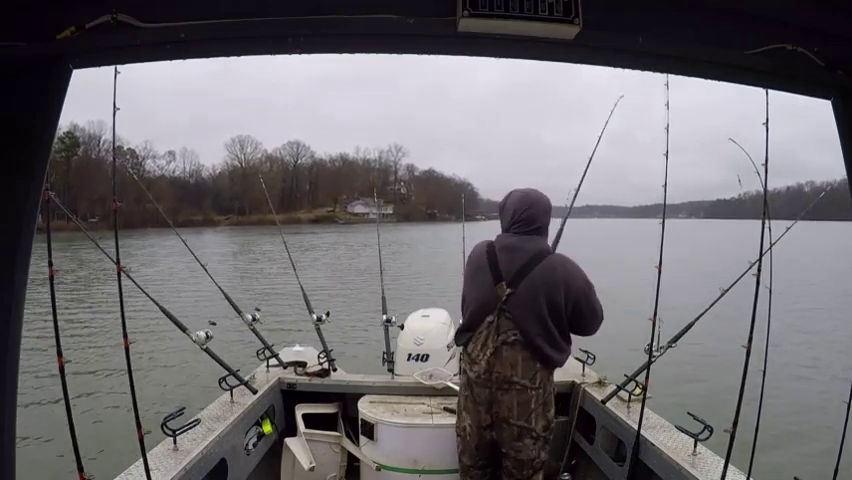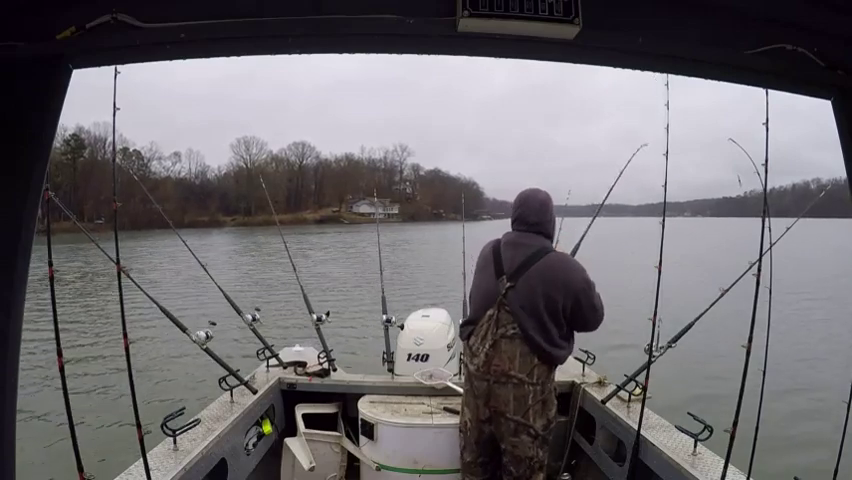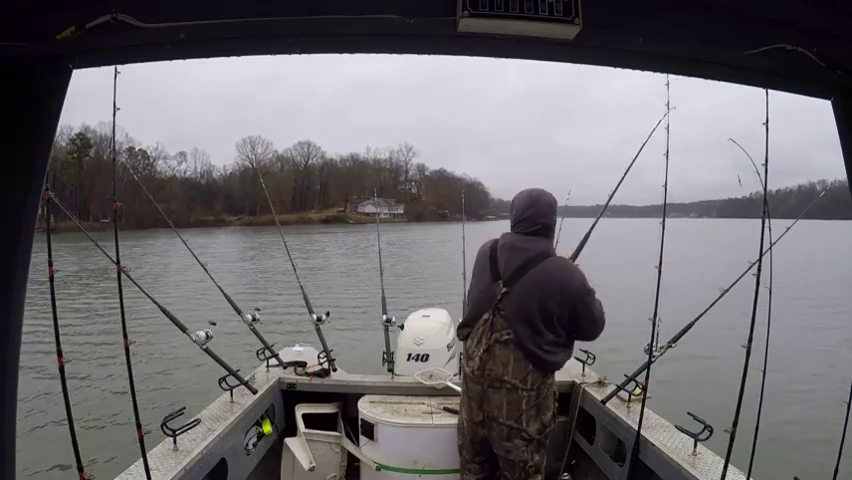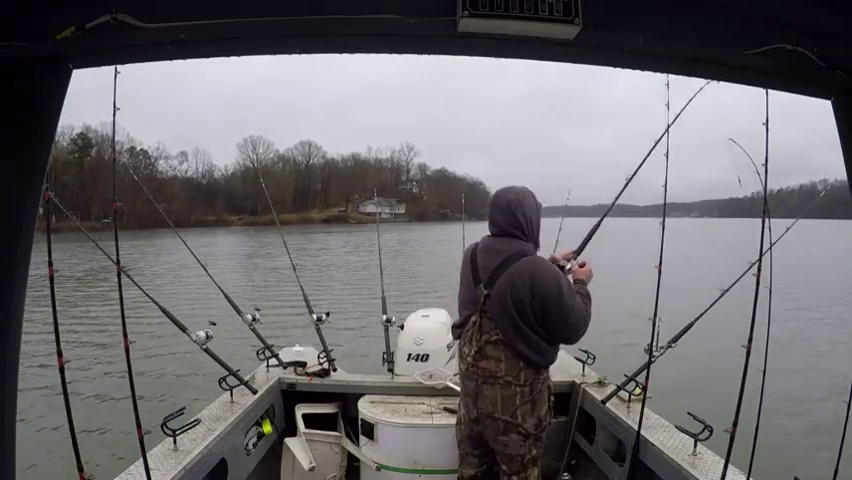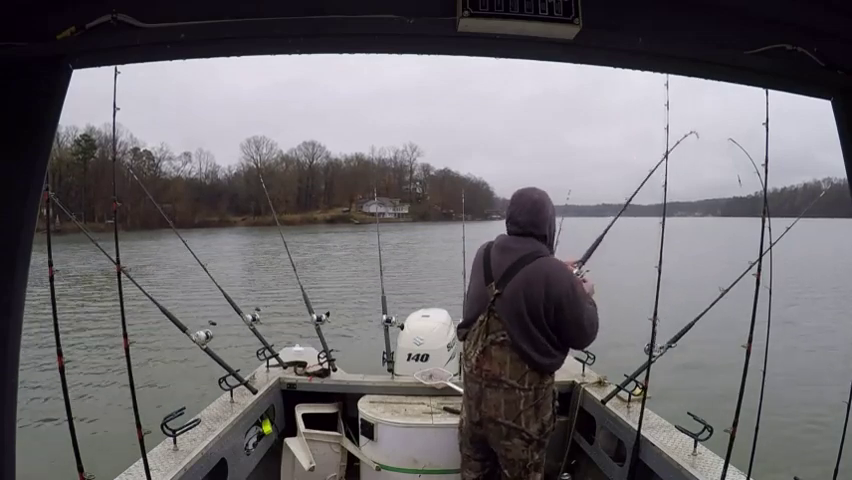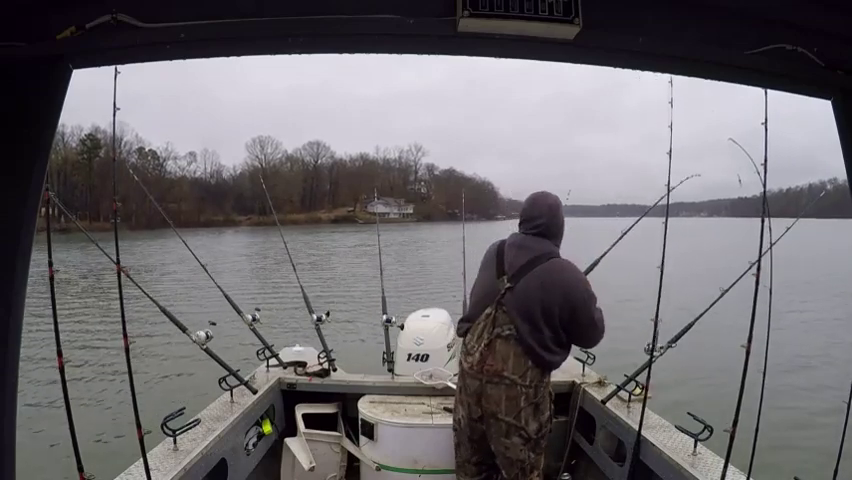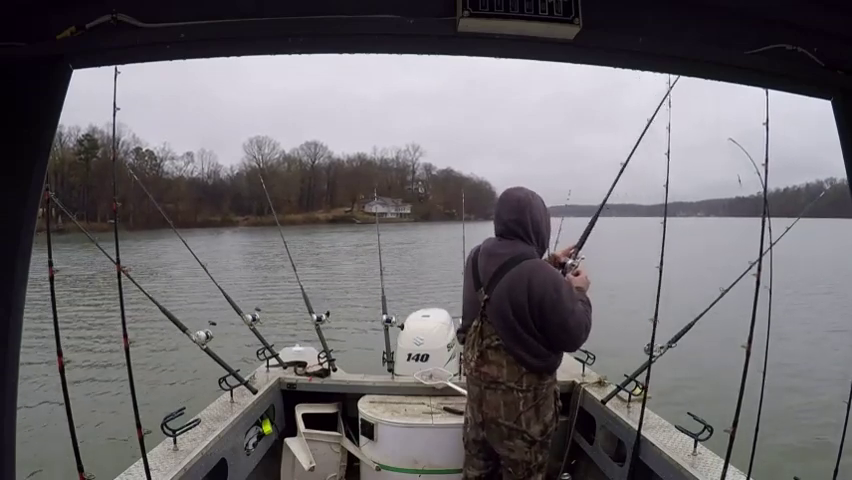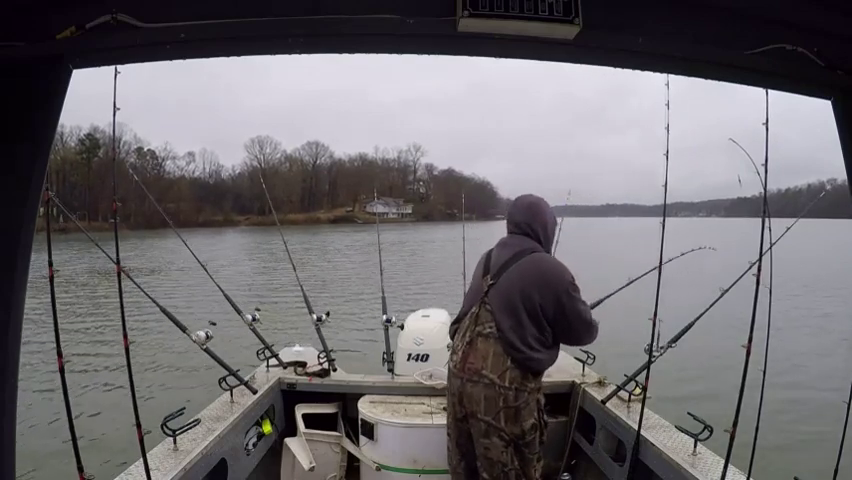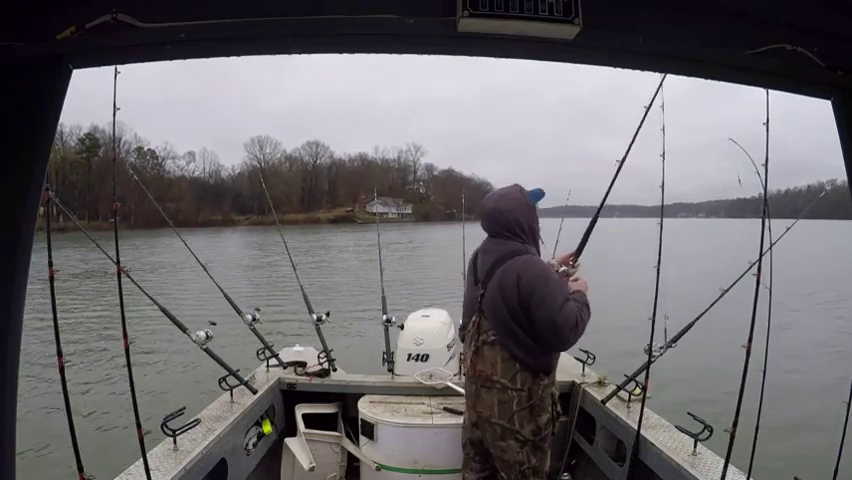Feel like no monster, but it's good fish. Feels like a heavy fish. Feels like a pretty decent fish, 20s probably. It's hard to tell in this current. He may not be that big. Nice little fish.